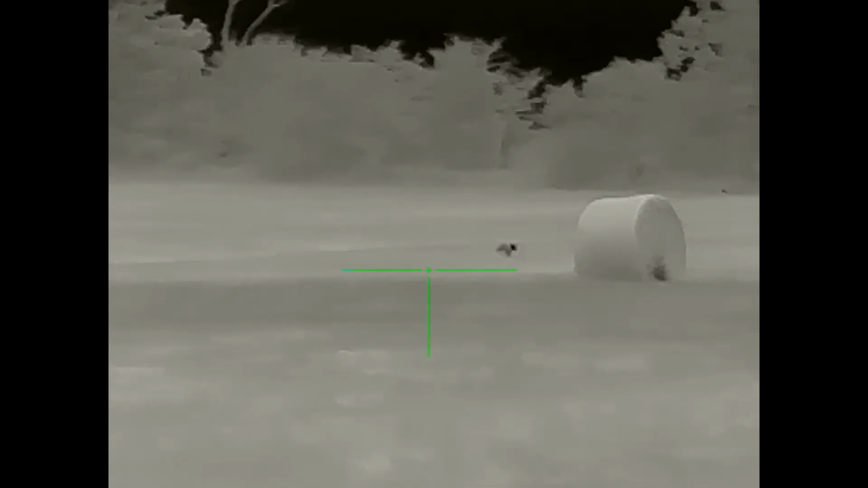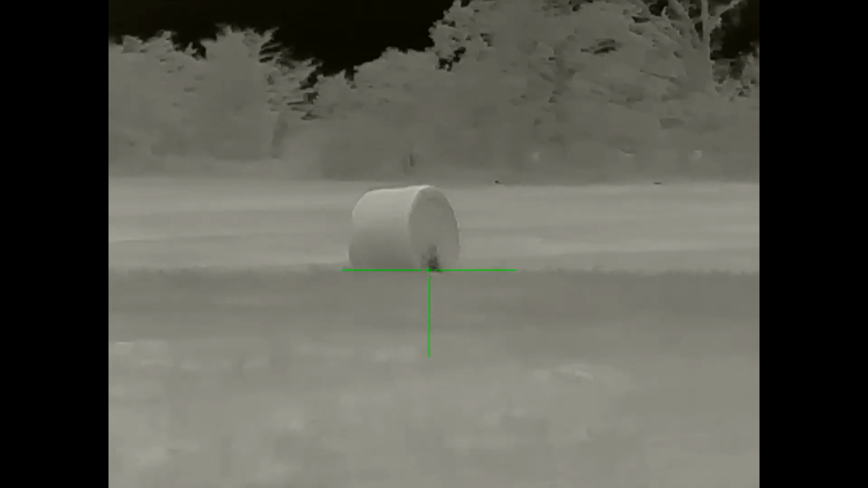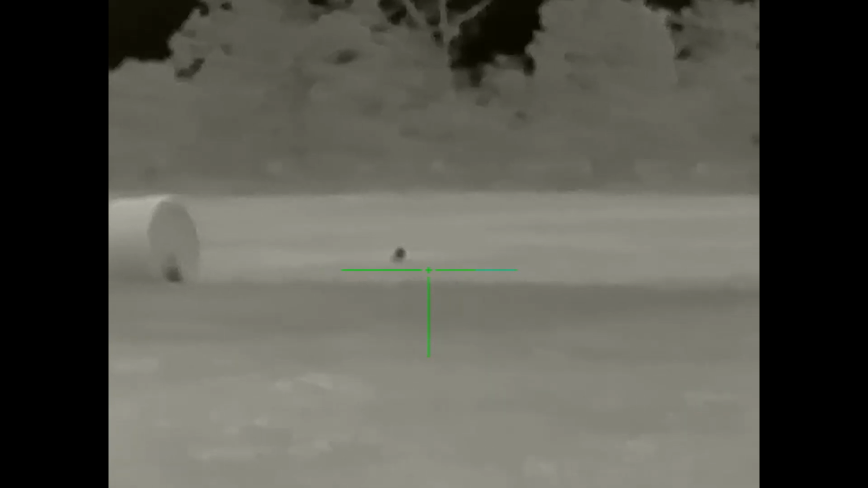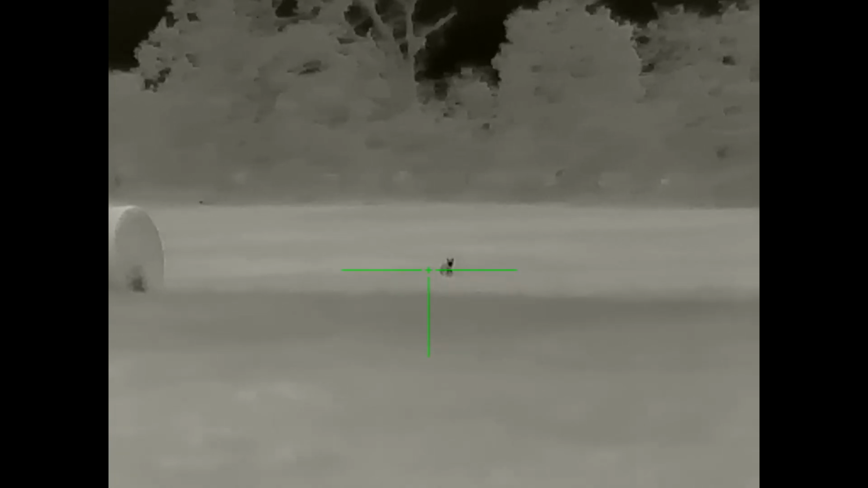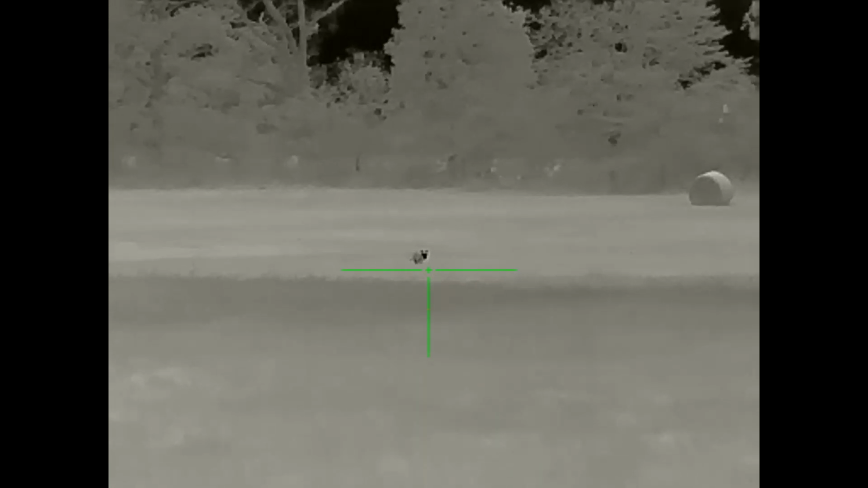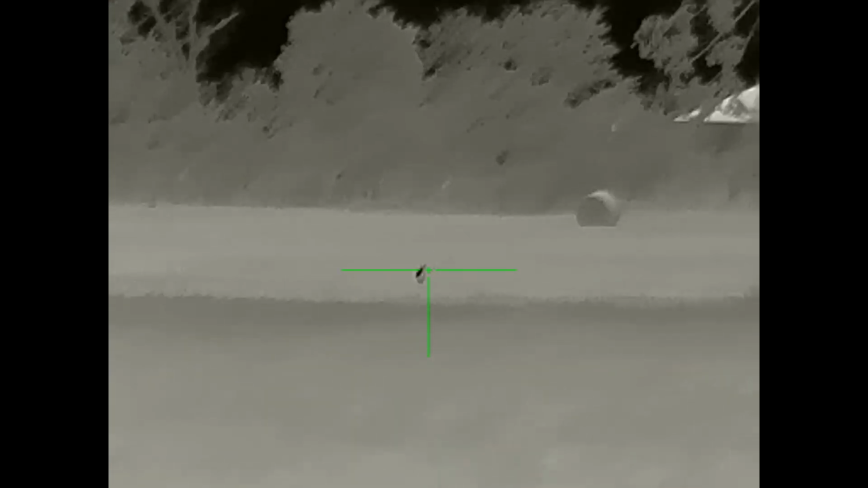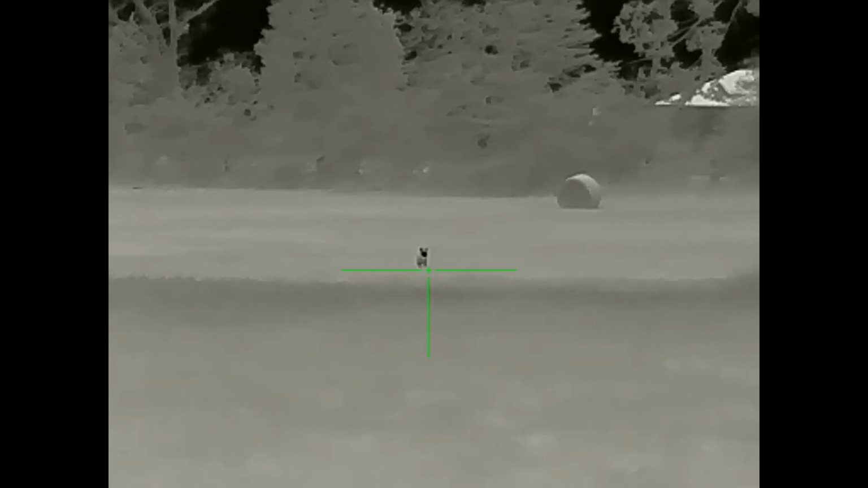The ID range, just from taking it out and testing it, is going to be anywhere plus or minus 350 yards. The ID range being the distance that you can tell the difference between a coyote and a small deer. So count on about 350 yards in good weather. If it's muggy, humid, foggy, it's going to be less than that.